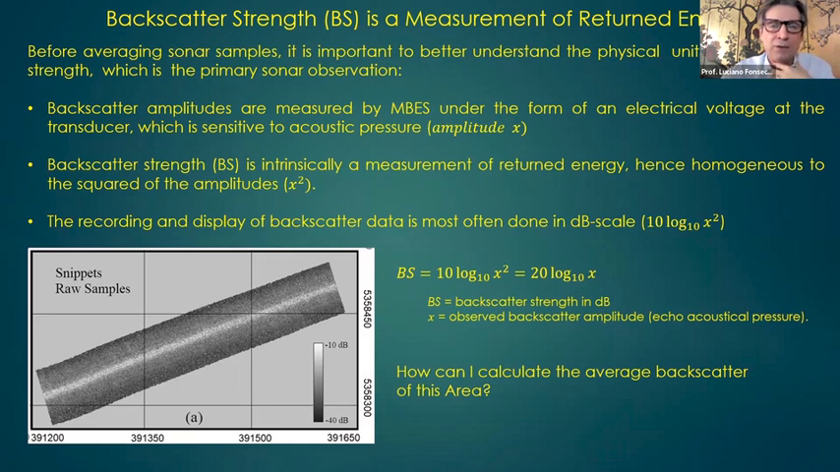Another point that I want to make sure we agree on is that normally we display energy, particularly backscatter, in a dB scale. So we have the amplitude squared, the observations squared, and we take 10 log of it.